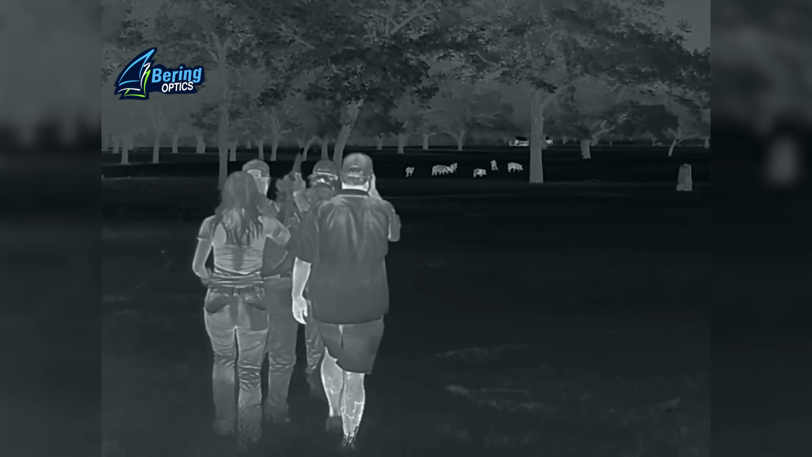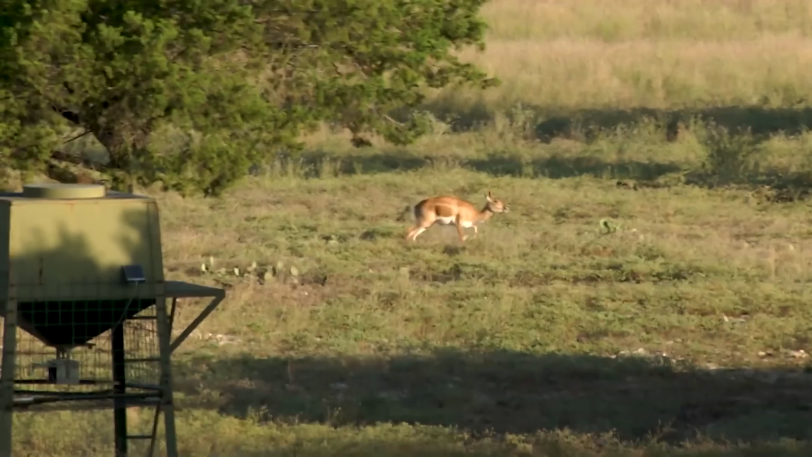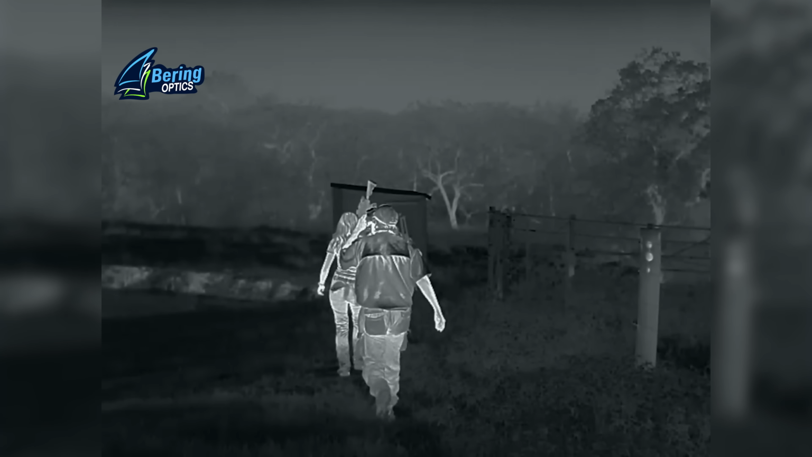So being able to do this with her, and it's actually going to be her first time thermal hog hunting, it's going to be a heck of a good time. Taylor's a very experienced hunter. We've come down to Texas and hunted a lot of exotics. Back home, we've harvested a lot of deer and elk. So Taylor's always game for an adventure.